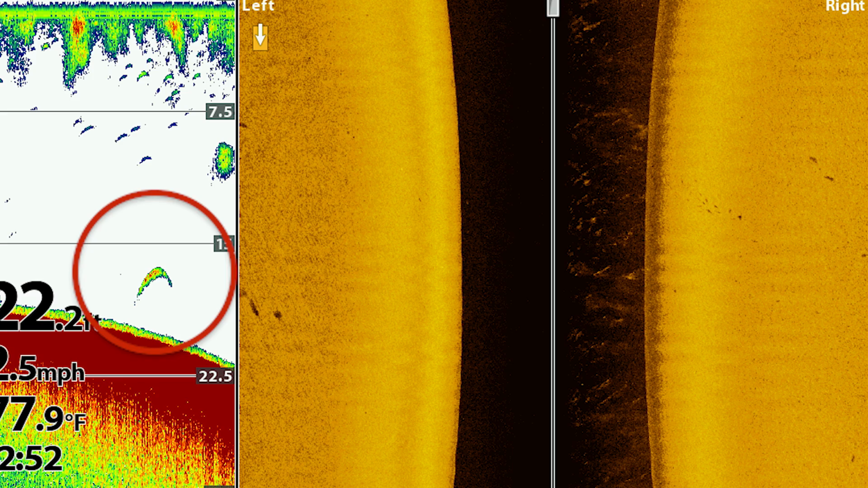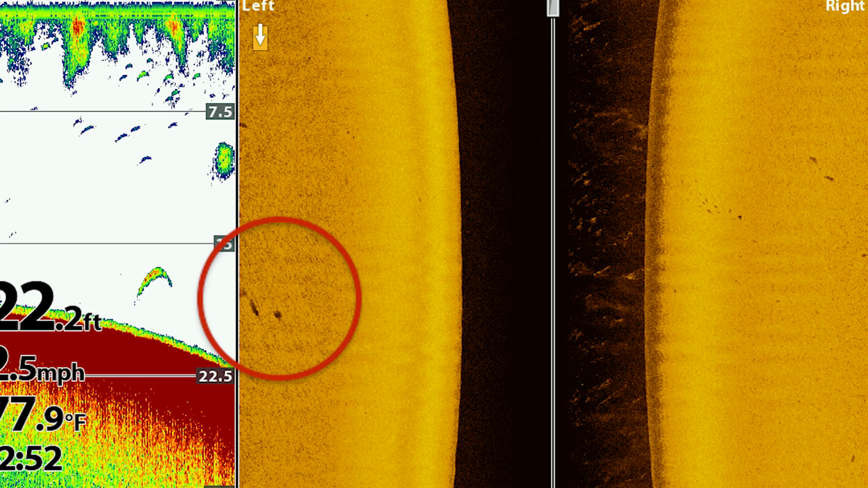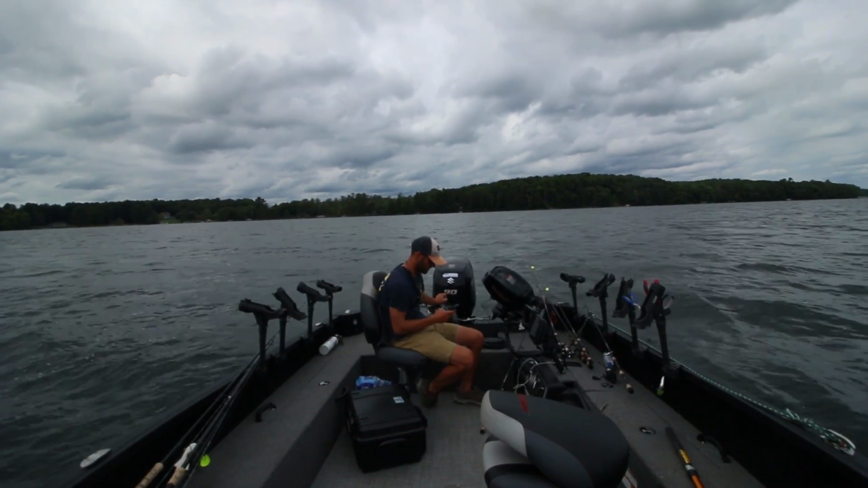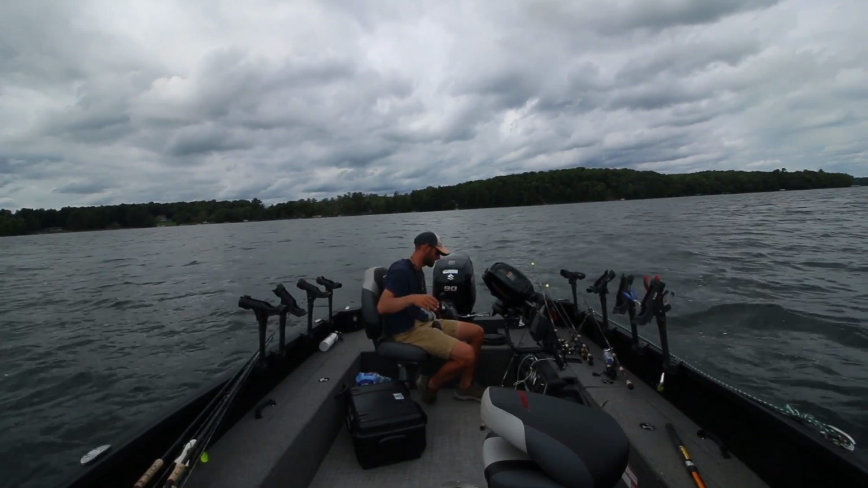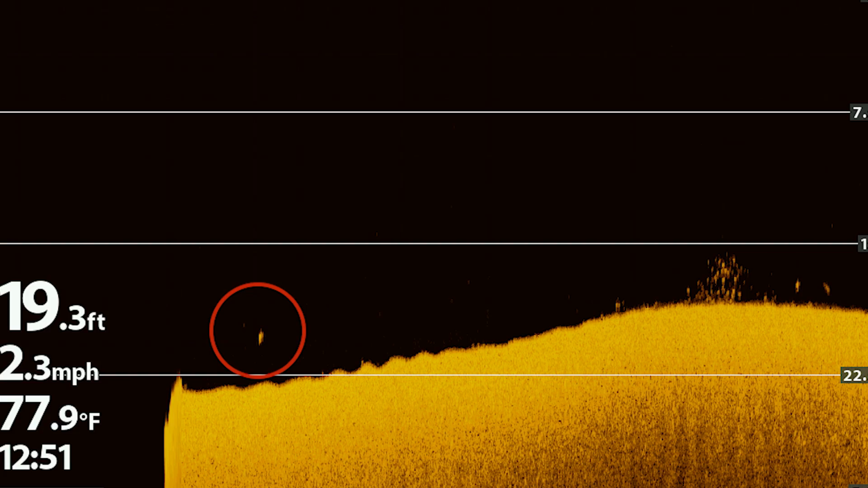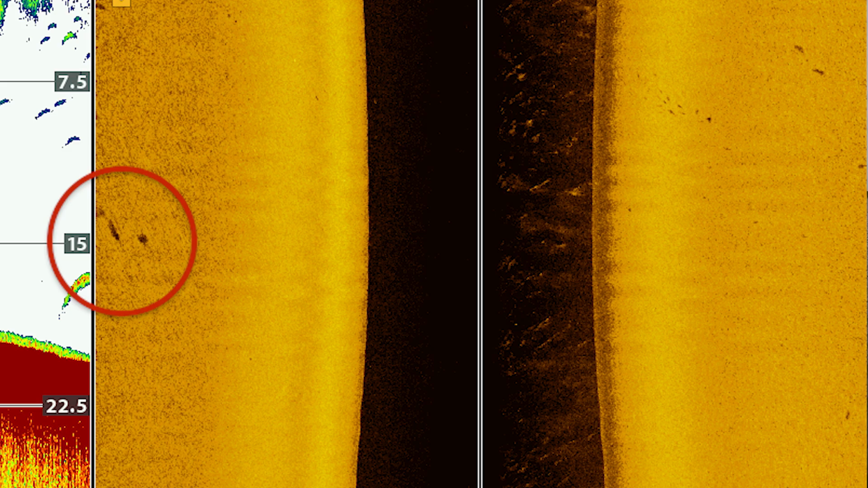We'll screenshot that. I also took a couple of other screenshots. I was marking a few on sonar and a few on side imaging and down imaging. You guys can take a look at this right here. Here's some on down imaging. You can see it's just one fish here, one fish here, one fish here. Here's another shot of some fish on side imaging. So that's what I'm looking at here.